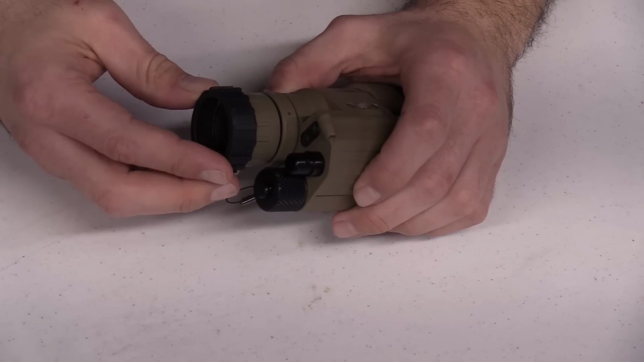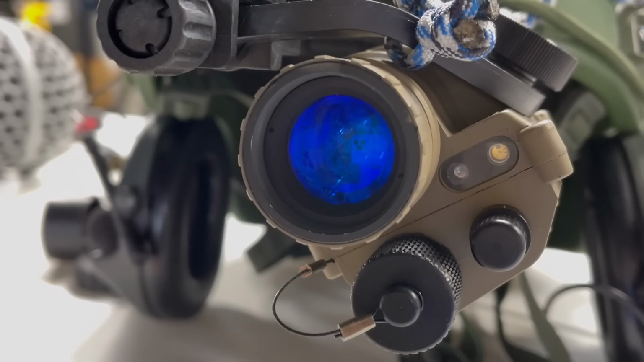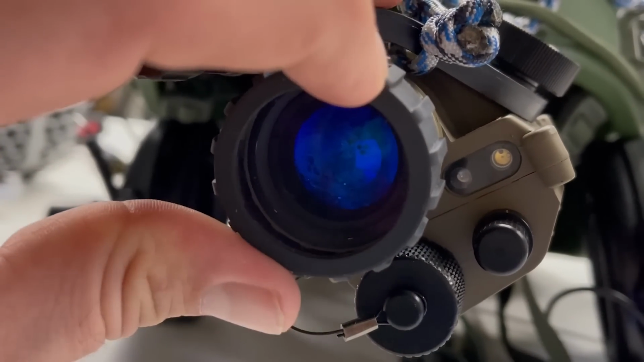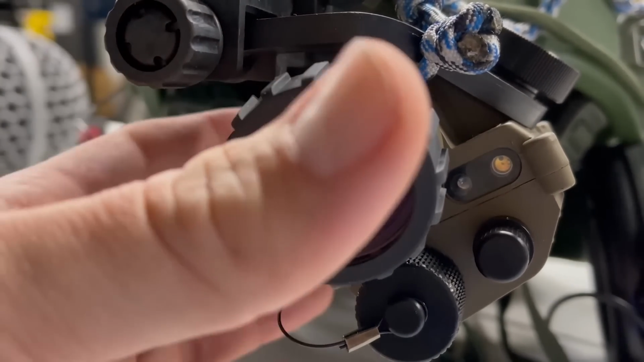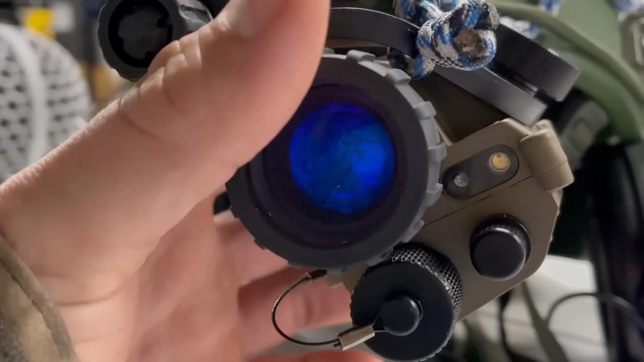It is just a press fit on there. It's got rubber around the side. You can see it's fairly flexible there, and just some hard plastic in there. So we're just going to take that and just smash it right there on front. And now we have a shield on that.